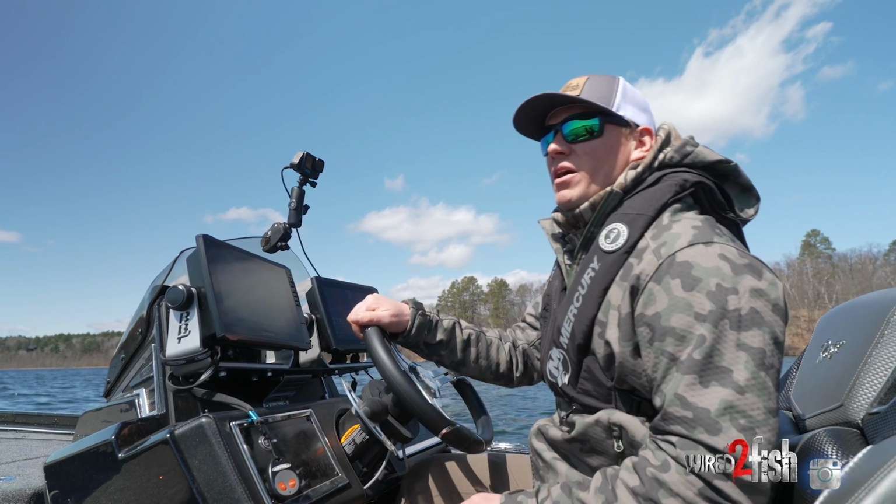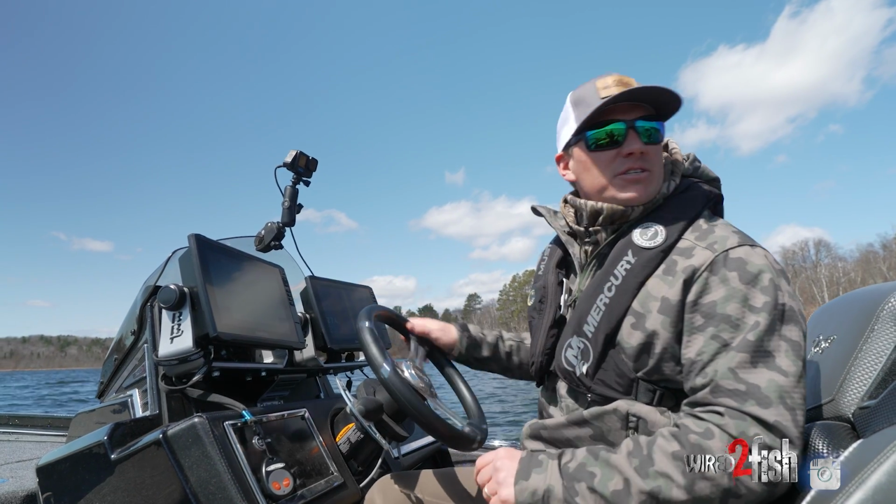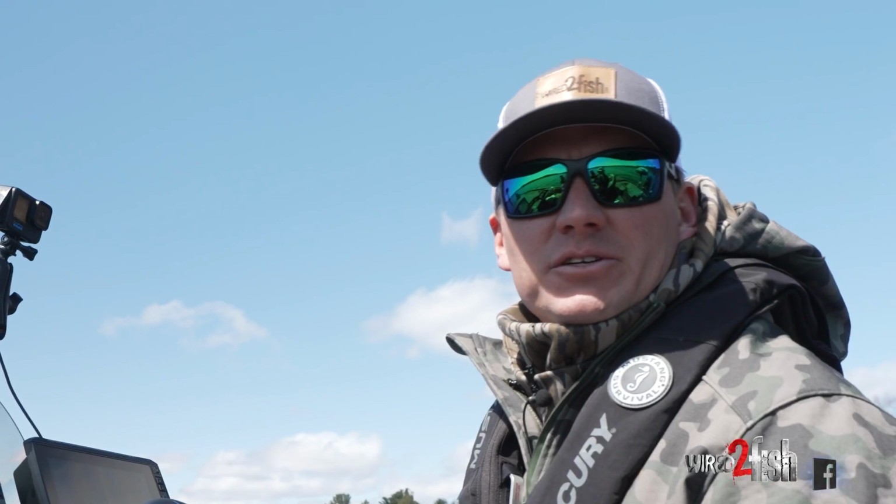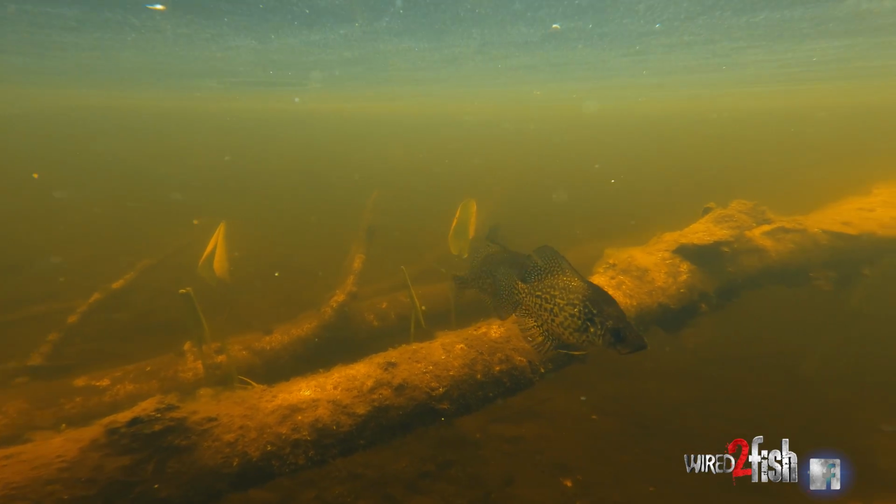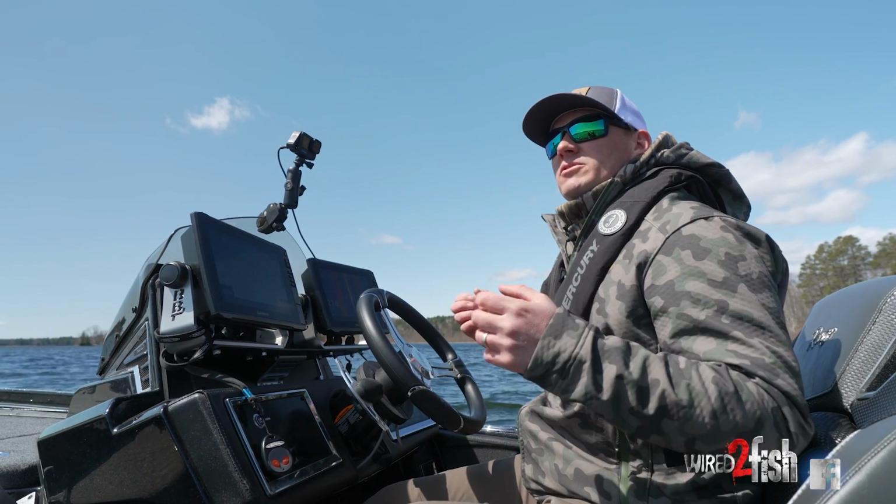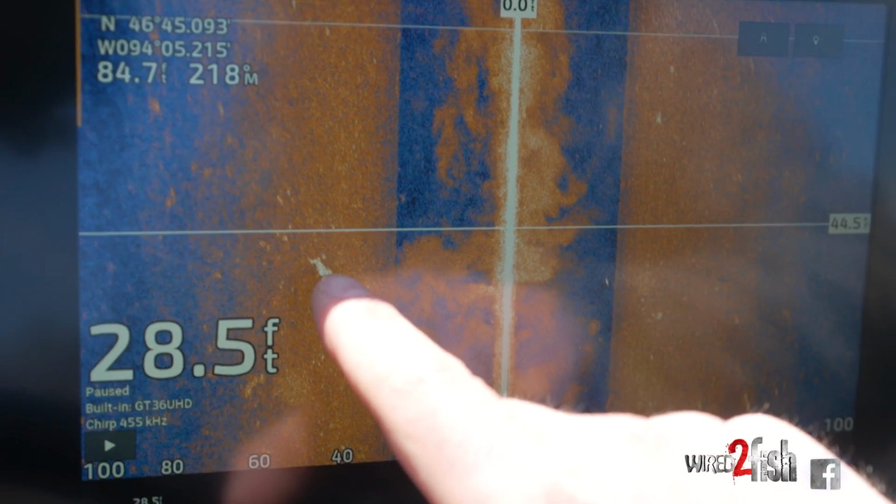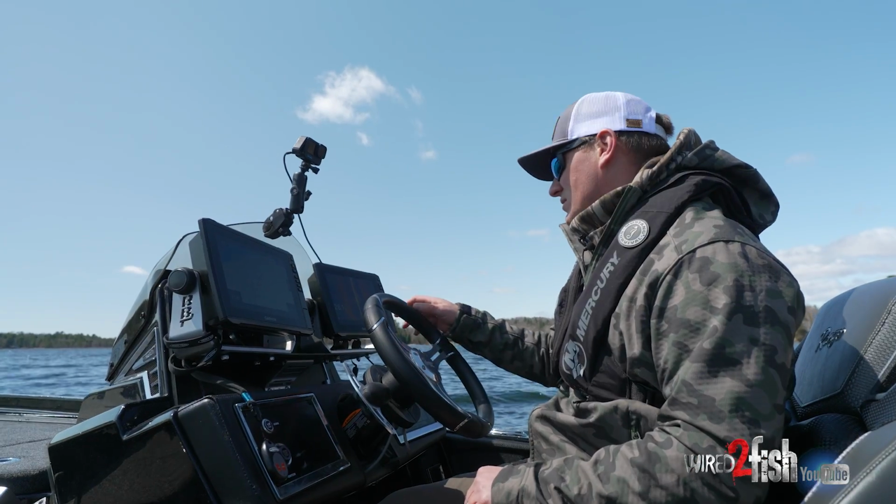It's pre-spawn and these fish haven't moved up. We know they're somewhere, but that's the puzzle of fishing, trying to figure out where they are and what they're doing. It can be a real daunting task. A lot of times in the spring, you have your normal haunts where you've caught panfish in the past, but it takes time for those areas to warm up and those fish to actually arrive. So I'm gonna keep covering some water, staring at my side imaging, and looking for little pods of crappies and bluegills like this right here.